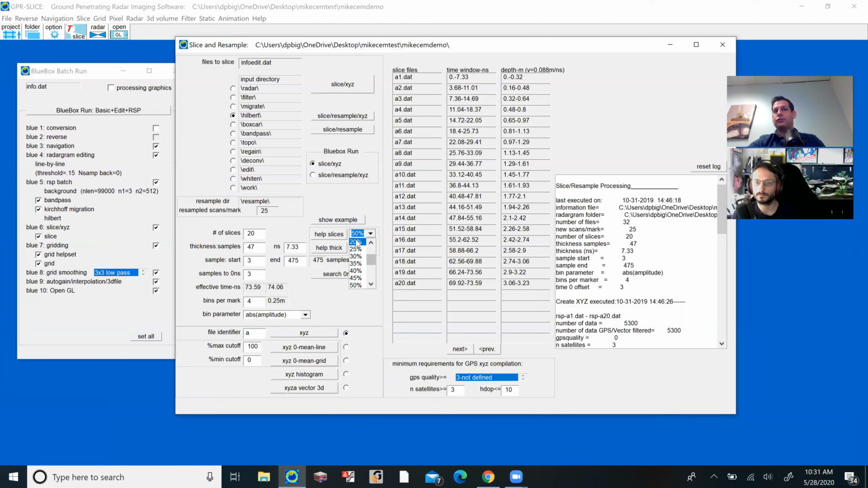Some people want to do 20%, some people want to do 0, which I wouldn't. By going 50%, you get a nice smooth set of transitions from slice to slice. You can then choose how many slices you want, whether you want to do 20 or 30 or 40. It's your choice. For our case, we'll go 20.